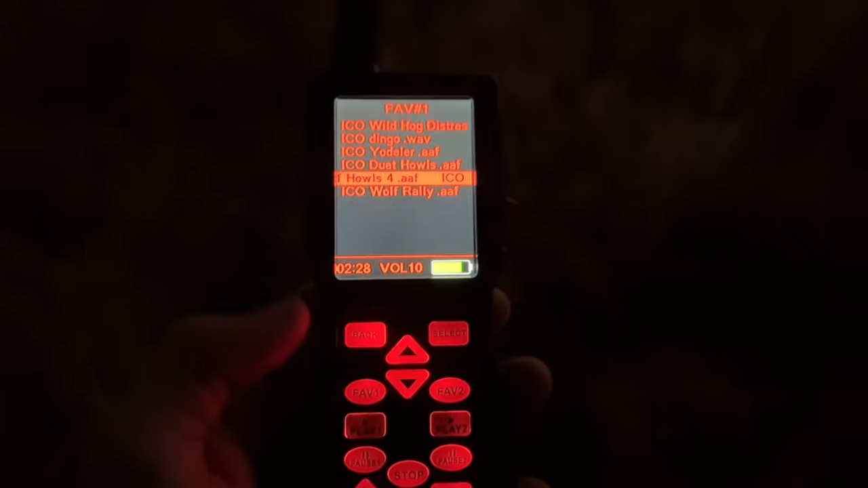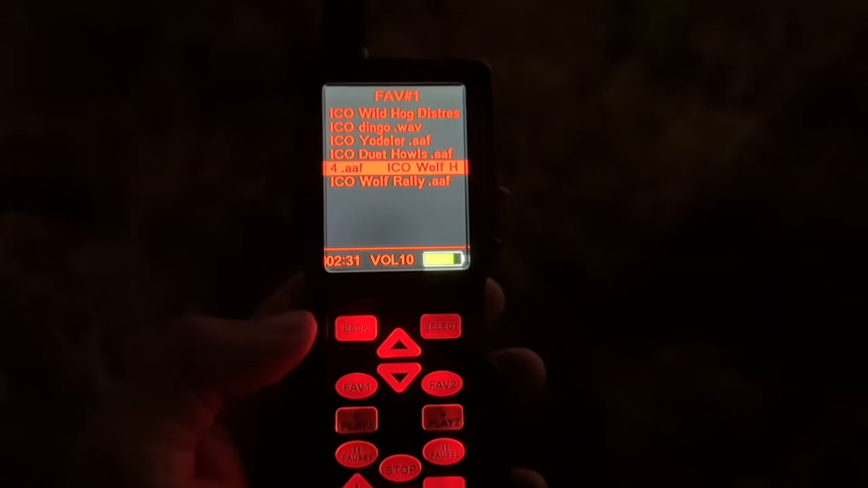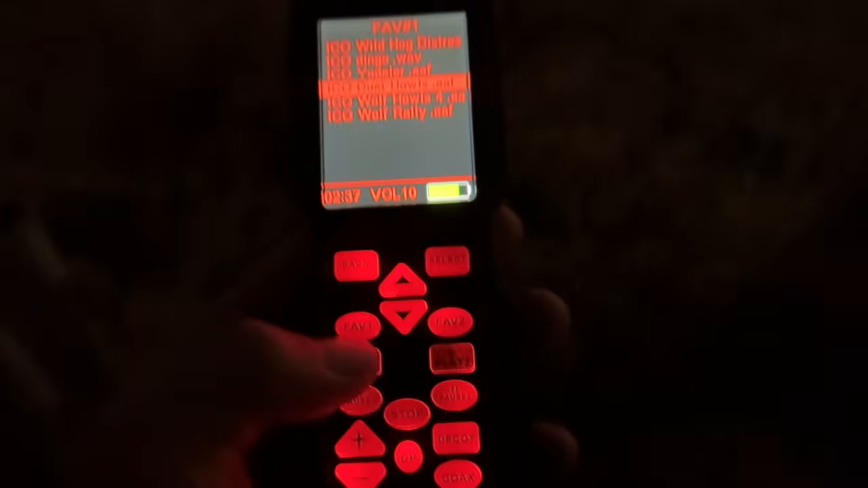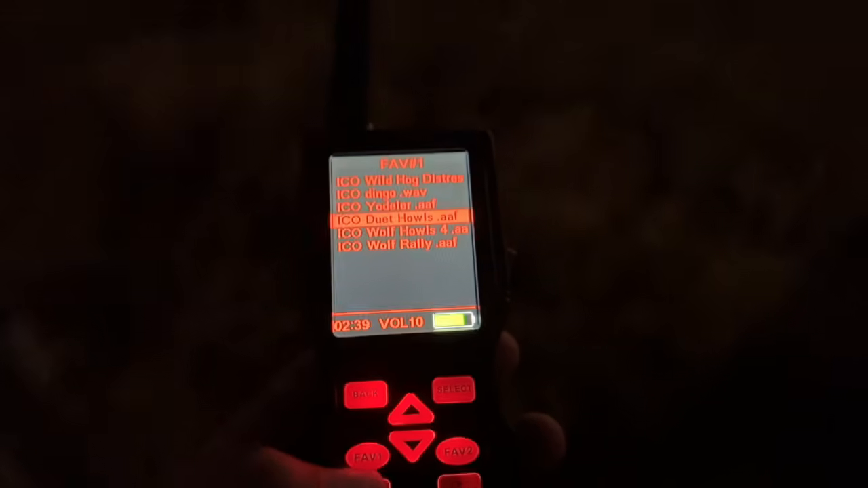Okay, I'm just using the Architect collar here from Ground Force. Just trying these different calls. Got some dogs just down here. They just answered me from down here before.